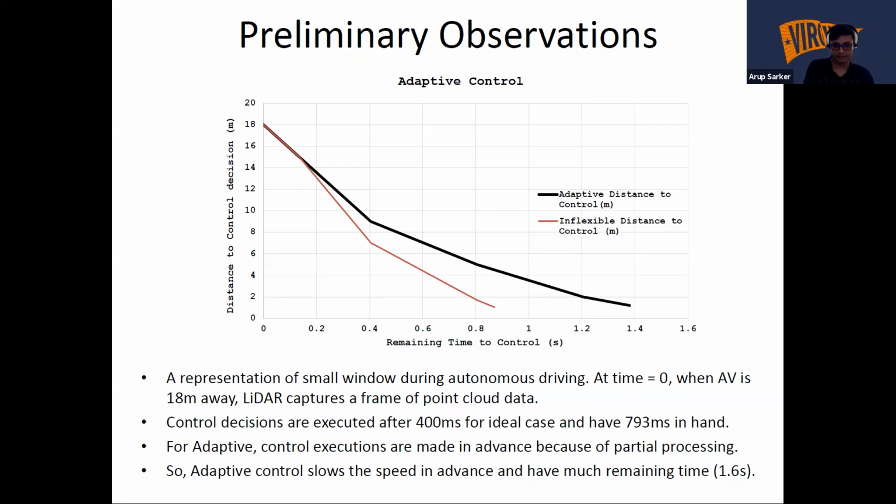For the adaptive case, control execution is made in advance because of the partial processing. So after some time, like after 200, even 150 milliseconds, the autonomous vehicle gets a minimum level of confidence to change the trajectories or make a better motion planning to slow the vehicle, and even after that, the adaptive control slows the speed in advance. Overall, adaptive control has much more remaining time in hand, which is about 1.6 seconds.